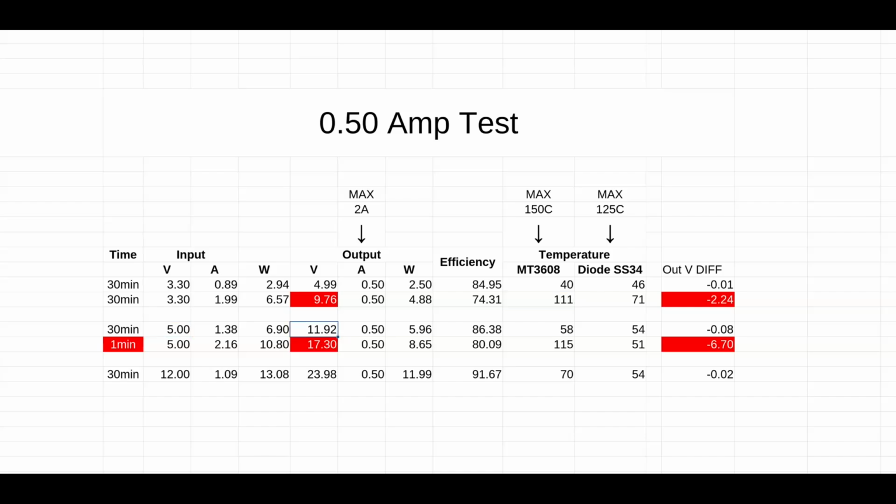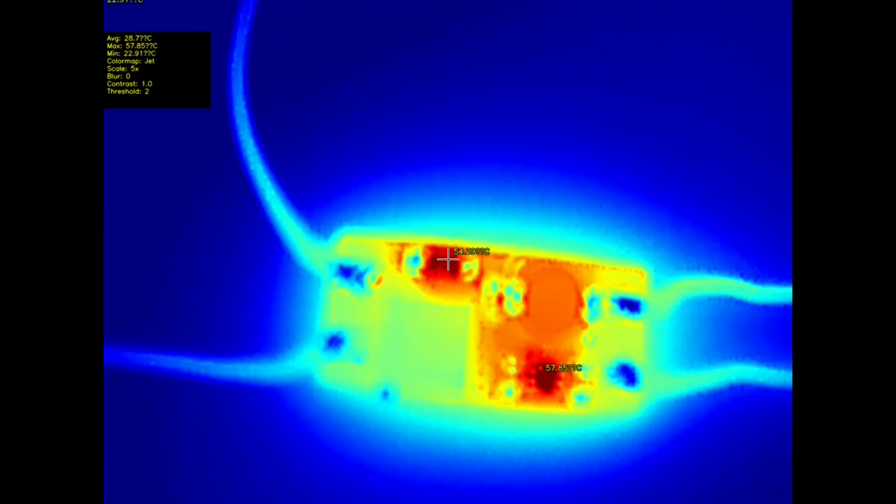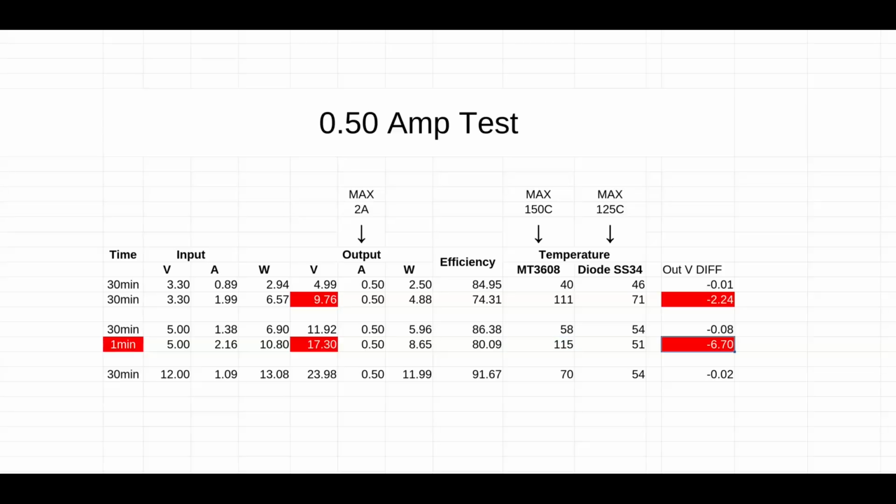For 5 volt to 12 volts, the voltage drops minimum. You can see it here. The efficiency is pretty good. The temperature is good. So this is a good result. For 5 volt to 24 volt, the test was only 1 minute, and then it just shut down. The voltage drop was enormous, almost 7 volts, so it didn't happen, and the temperature rose, but who cares, because it can't sustain it.